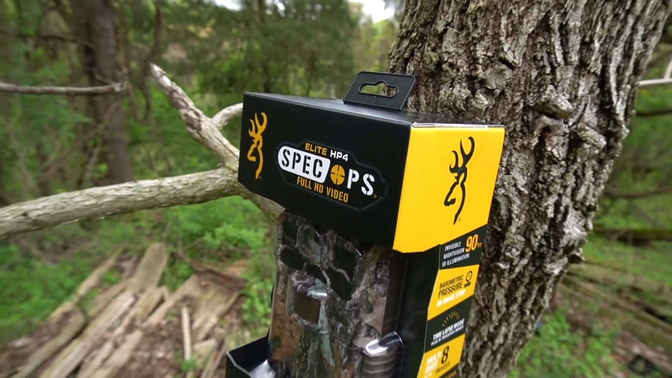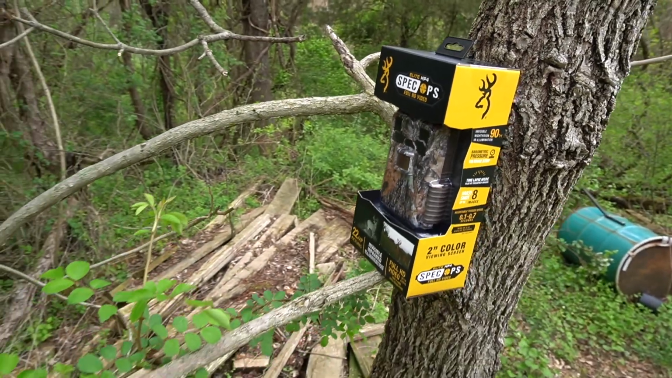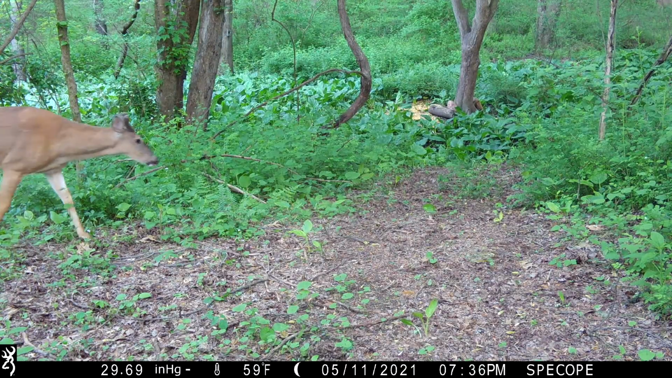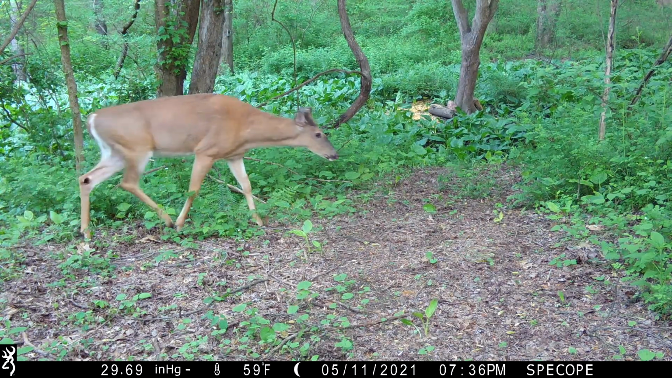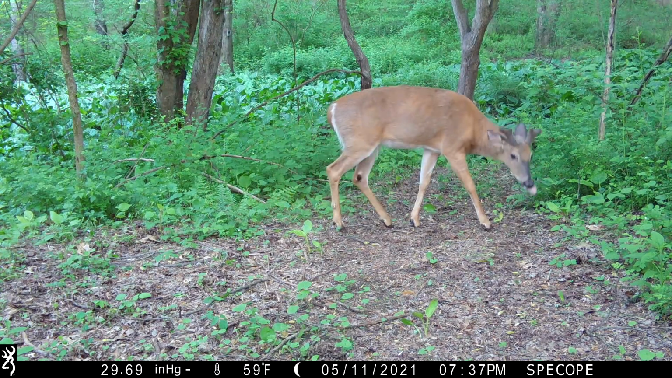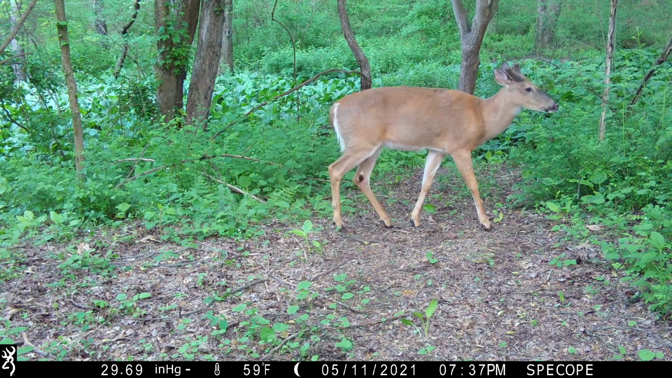I like to run video, guys, more than pictures on my trail cameras because it just shows you a lot more of what's going on. You can see what direction the deer are coming from, kind of what's going on a lot more than just getting a still picture. So that's another thing I recommend to you guys.